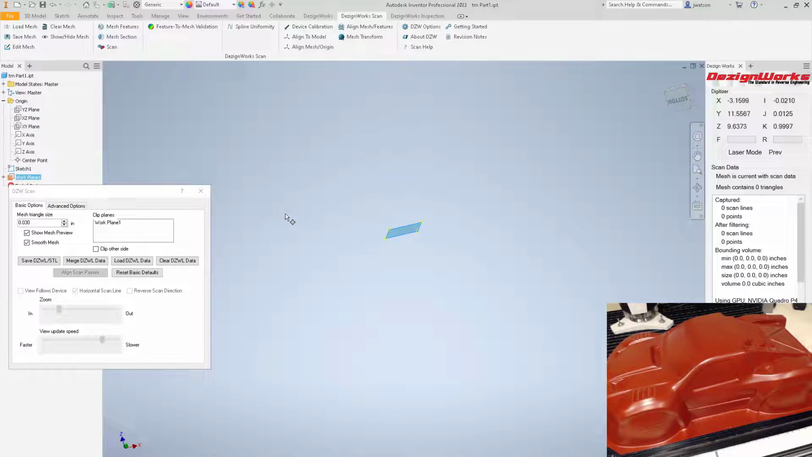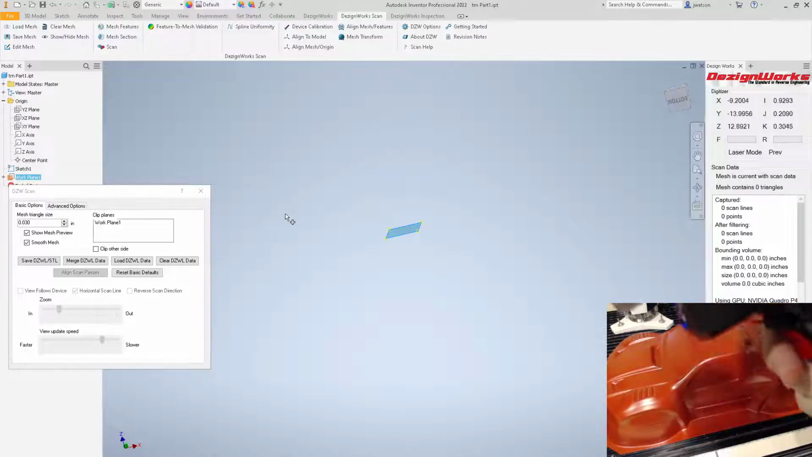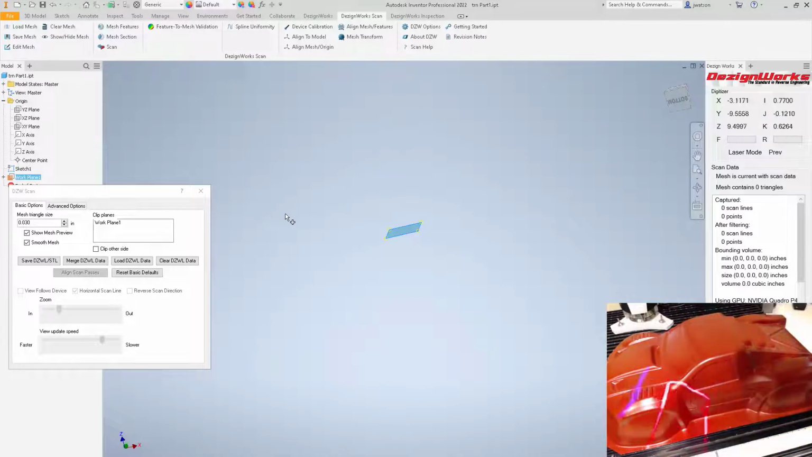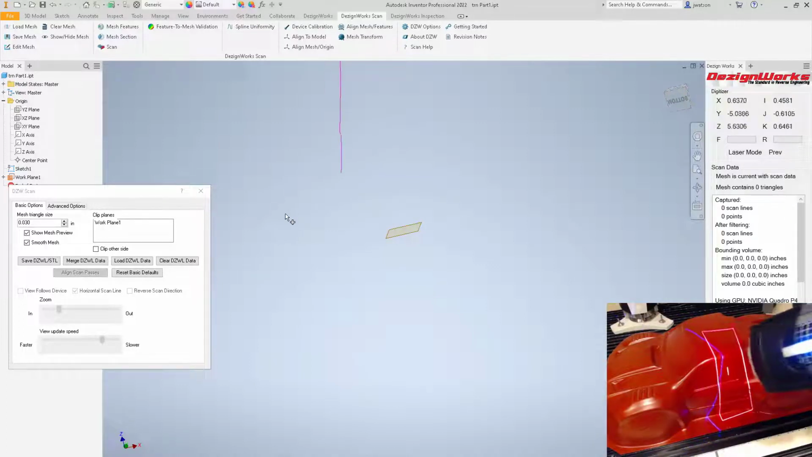So to scan, it's very simple. You pick up the device, and there's a trigger. You don't hold the trigger, you tap it once on all devices. This has to be RS6. It's got a box and a line. On the RS3 and 4, it's got a line with a dot. Just keep them somewhere close together. It doesn't have to be perfect.